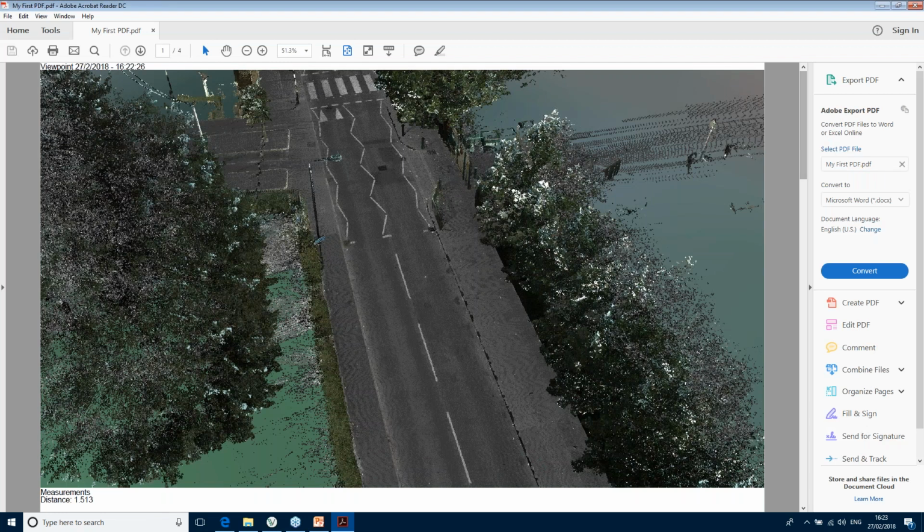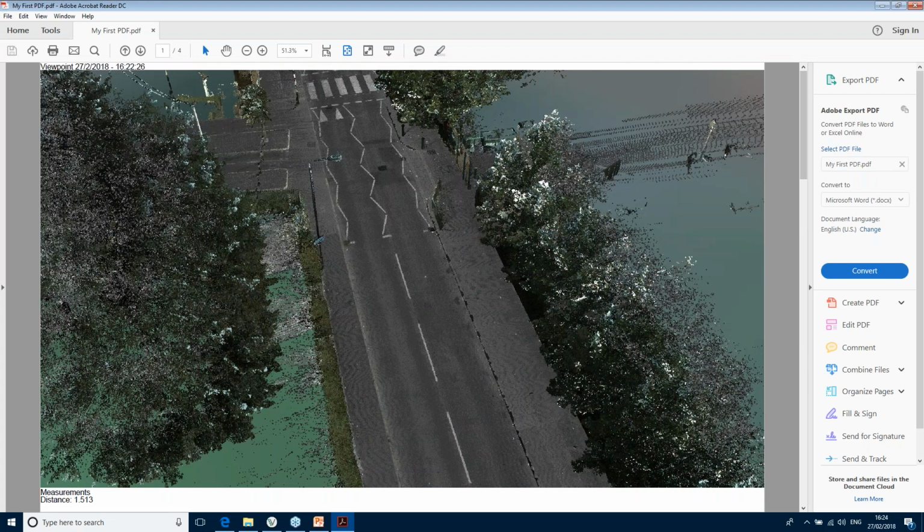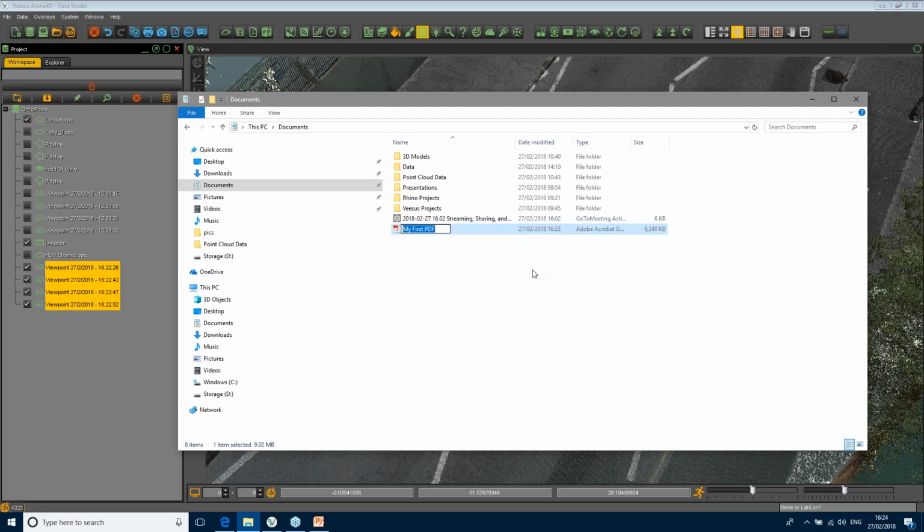I'm looking at it in Adobe Acrobat now. You can just go down the pages. They are my viewpoints that you saw me make. So not very interesting, but that's a very quick way of getting some information out of your PointCloud data and sending that to somebody, emailing it to somebody very quickly, because it's not very big.